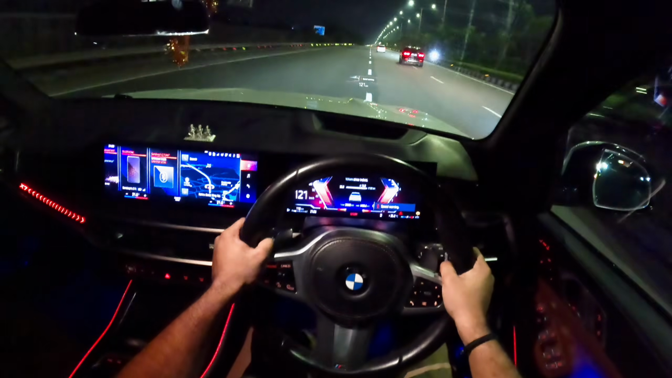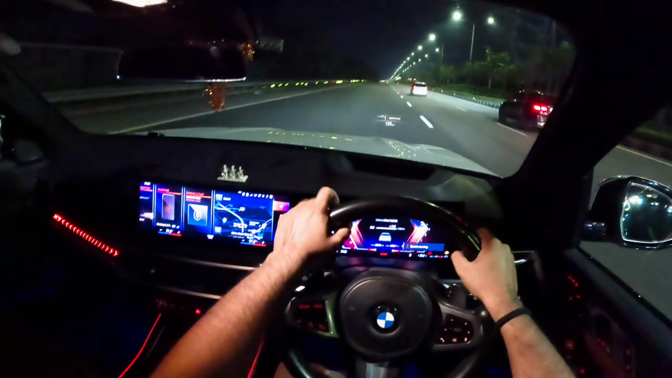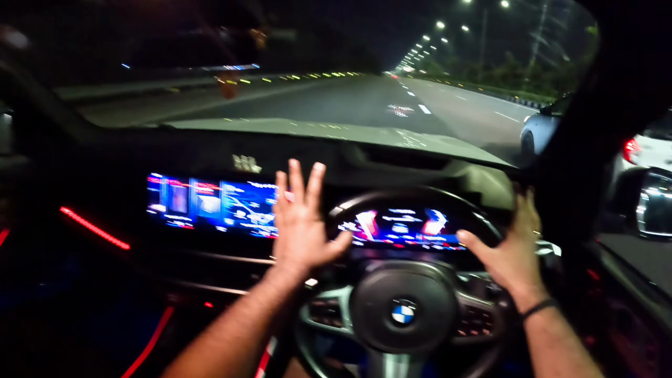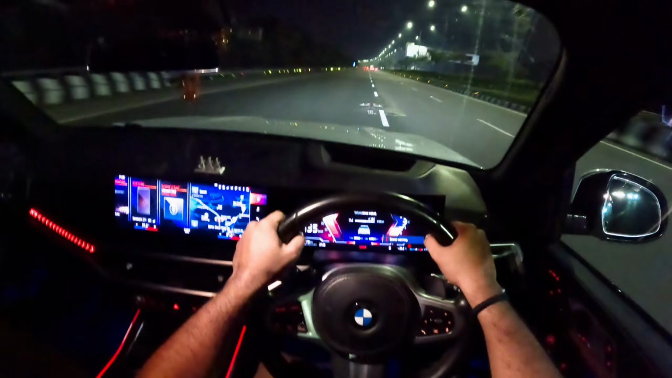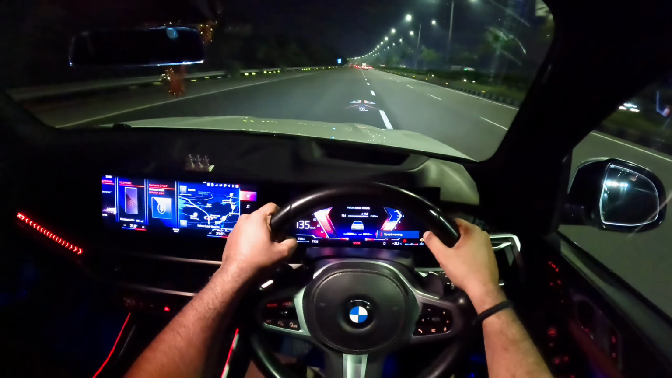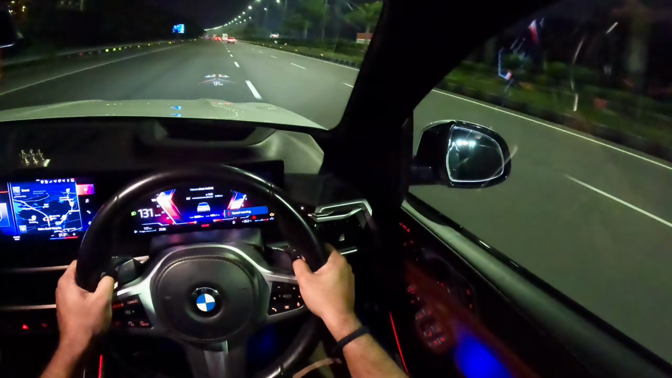So thanking my friend again for lending out this car to all of us. Hopefully he's not mad at me for driving this car like a maniac, but boy, BMWs deserve to be driven like this. What a machine these are.